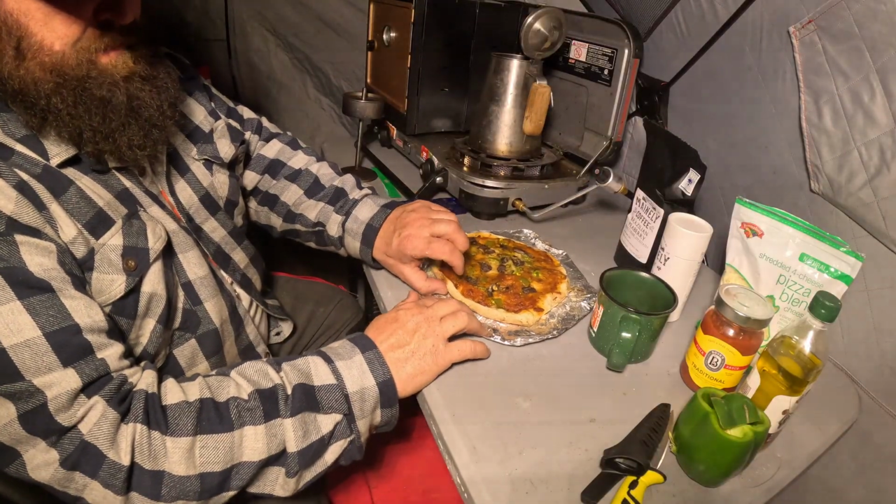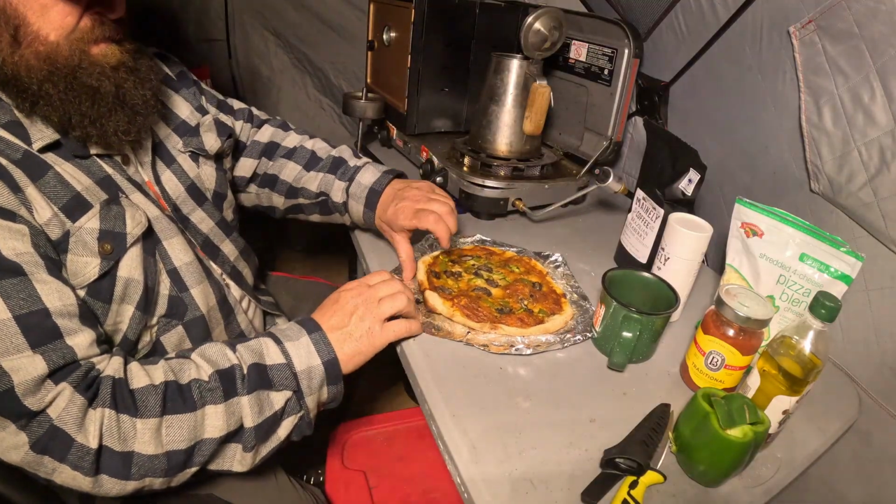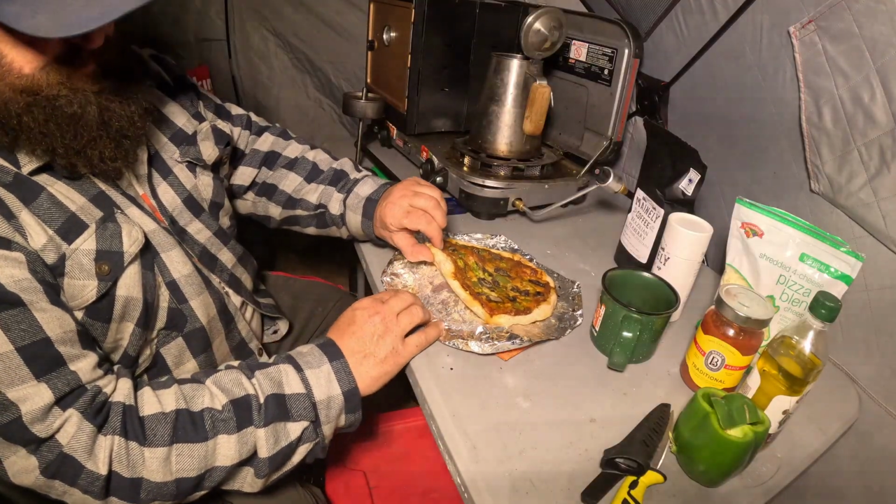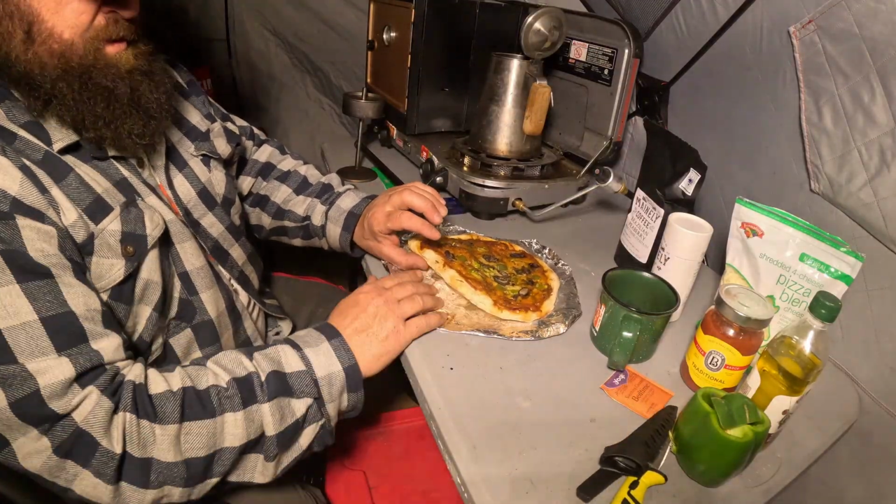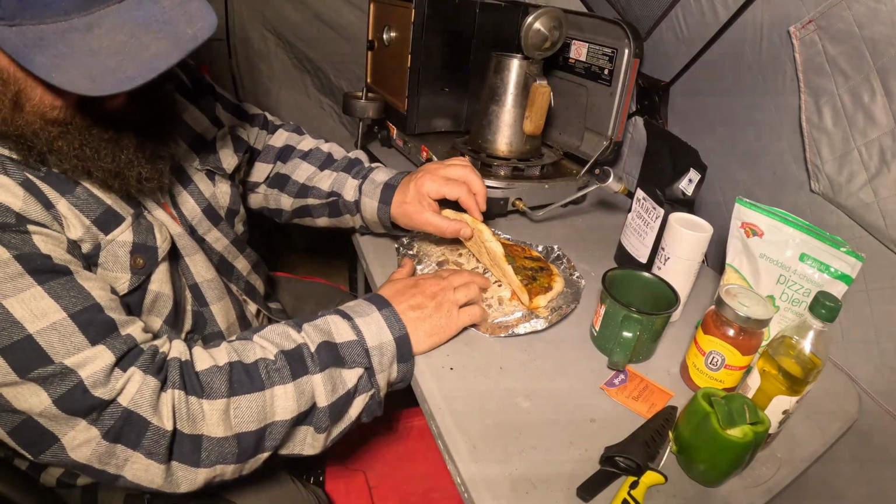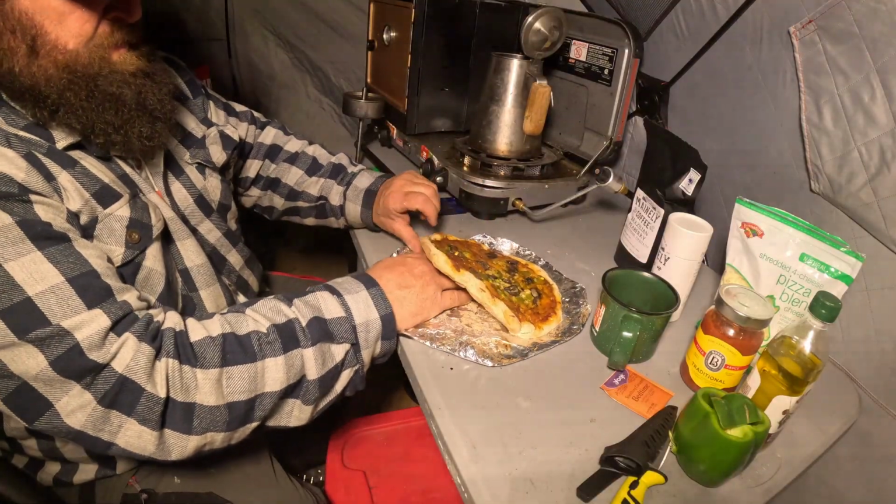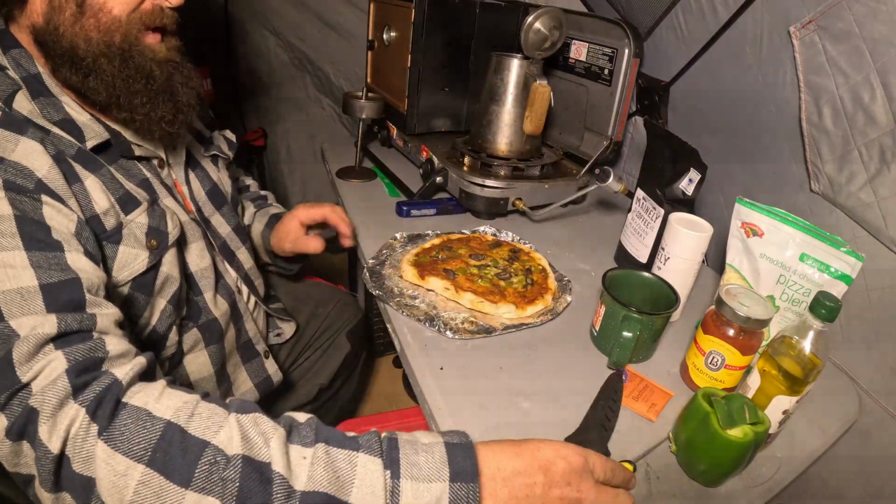I knew that dough was sticky when I put it on there. I should have sprayed her down or greased it. Ooh, tear through there. There we go. Looking great. Got that one little hole over there. I'll worry about that later.